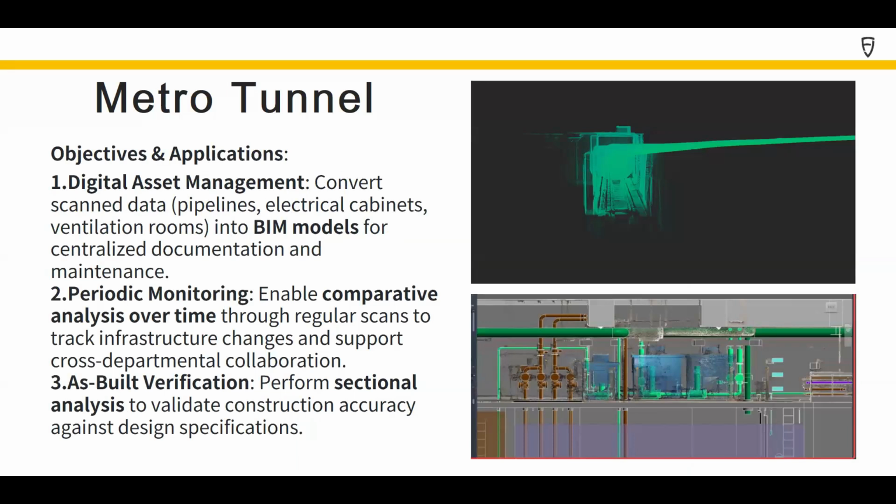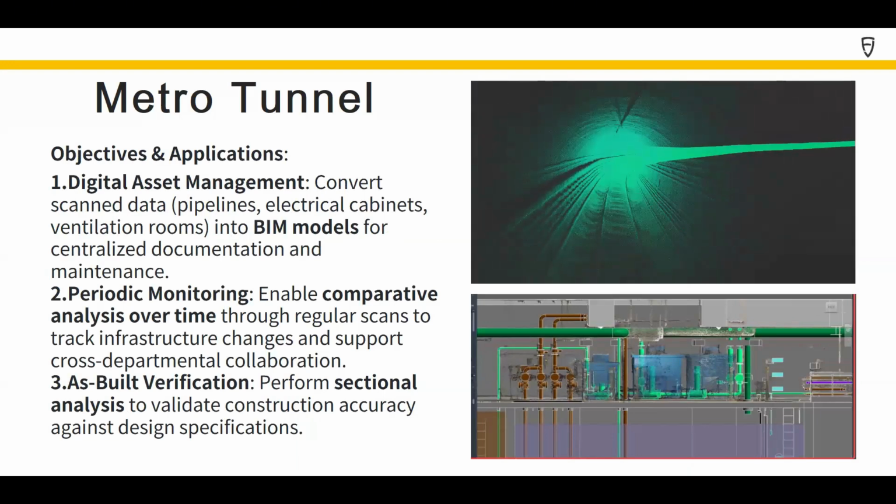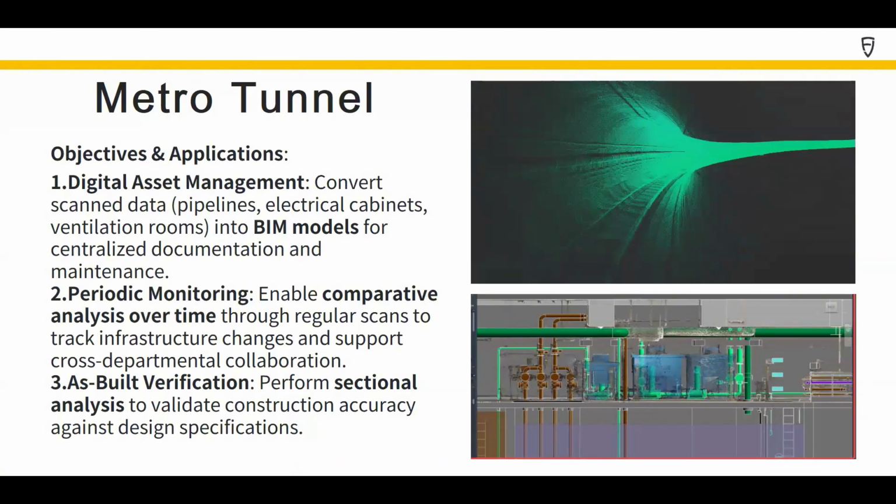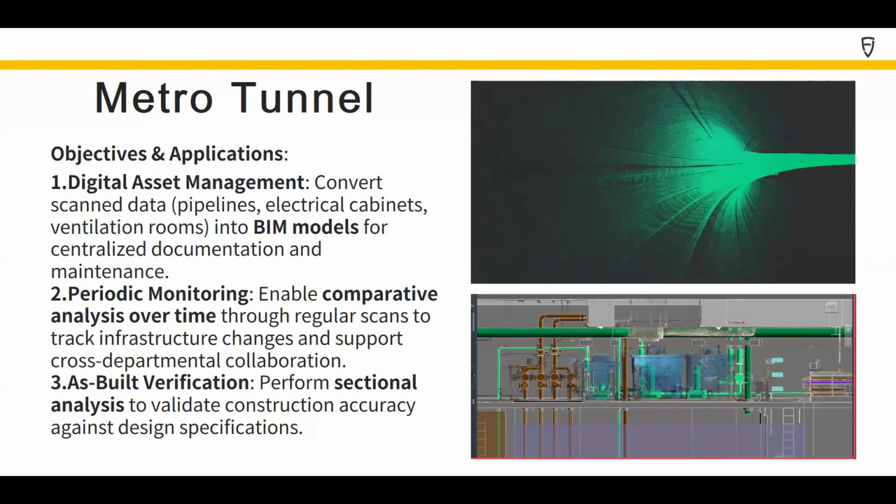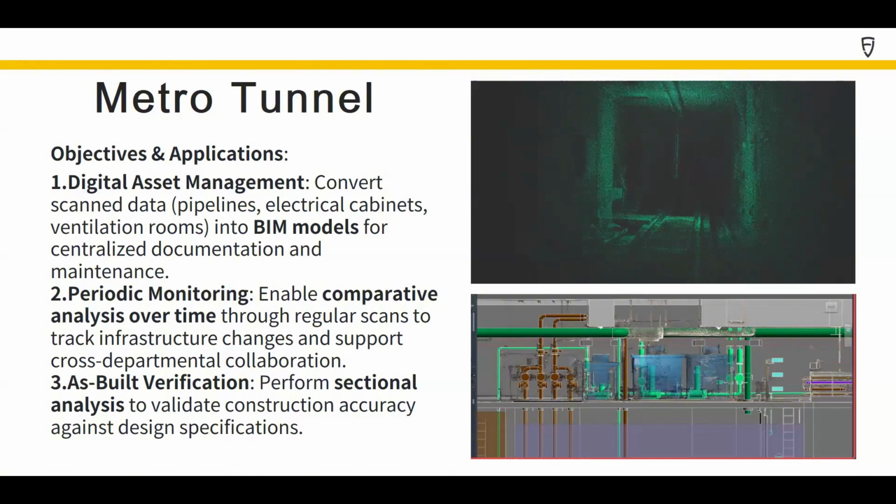Right. So why we're doing this scanning is majorly because of the client, they want to do digital asset management. In a very big company like the subway company, they have this enormous subway network underground, but it's very difficult to manage every asset within their underground, including their railroad, their walls, their MEPs, their electricity boxes.